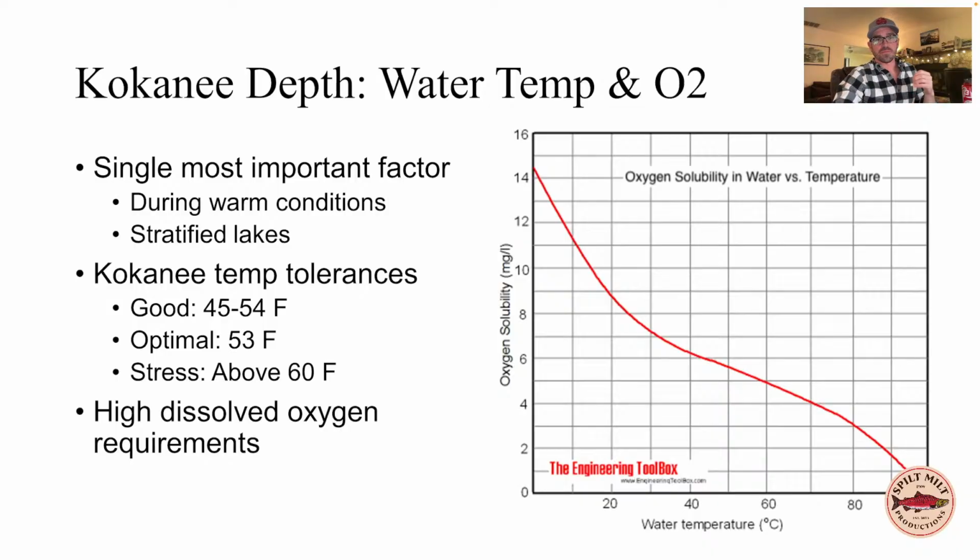But water temperature and dissolved oxygen are probably the single most important factor when it comes to warm conditions. So midsummer to late summer on these smaller lakes that don't have flow, they're going to stratify. Most of the kokanee lakes, especially here in Washington, will stratify heavily, especially those on the east side of the Columbia Basin. And you see this really commonly throughout the interior western lakes. If they don't have a lot of current, they will stratify as the summer moves on.